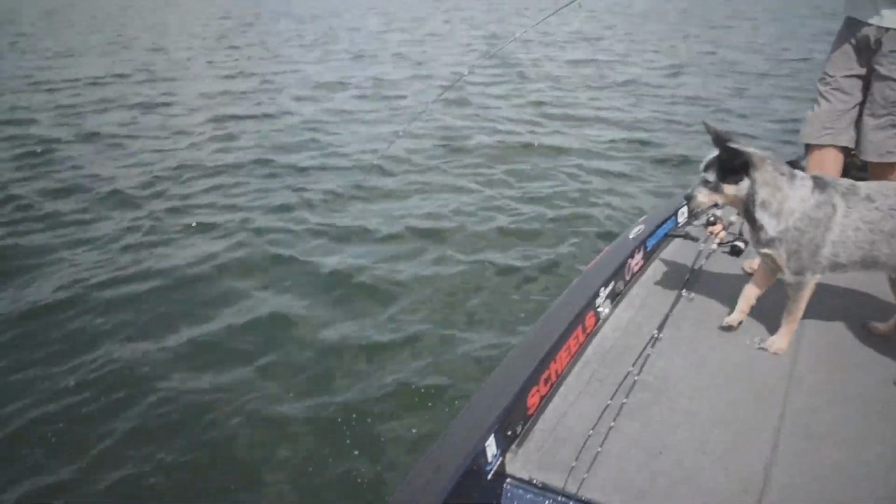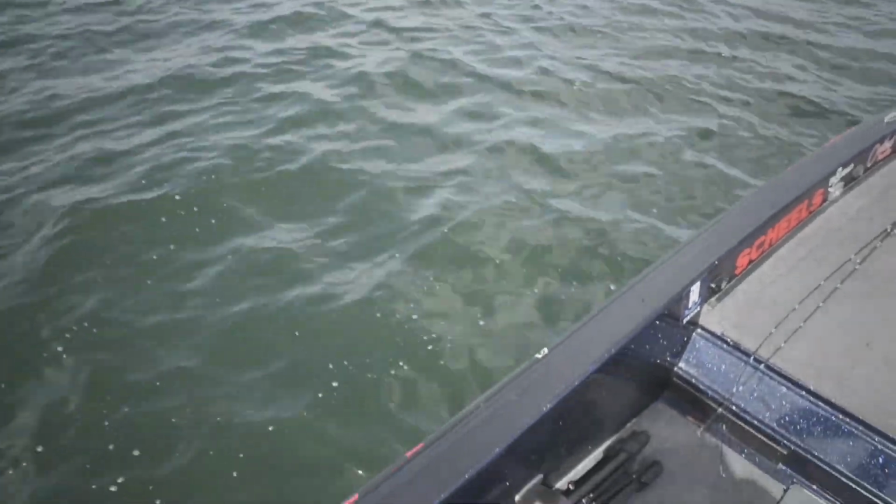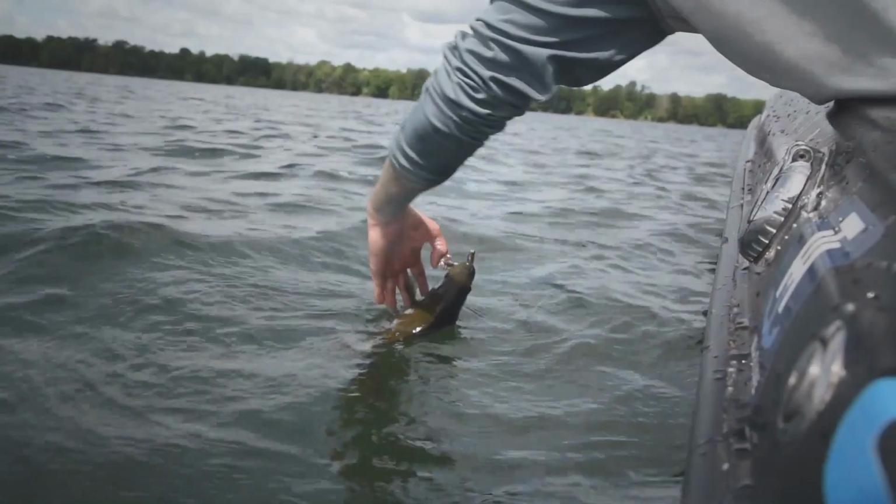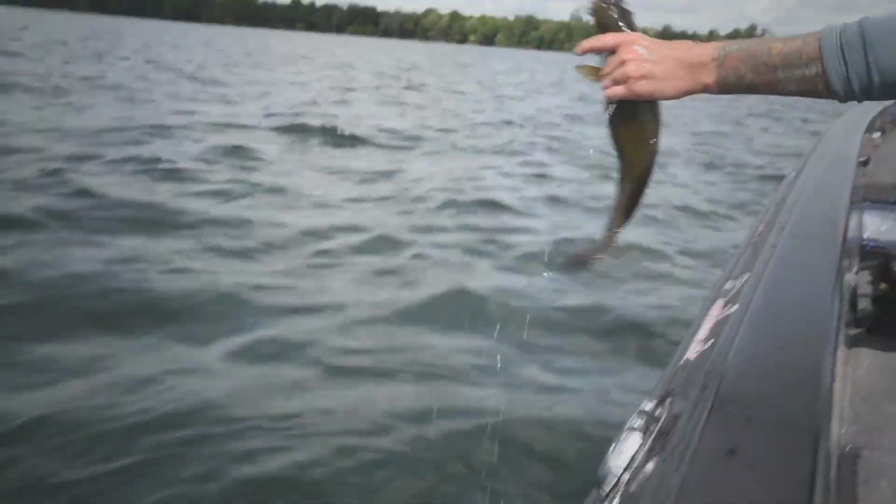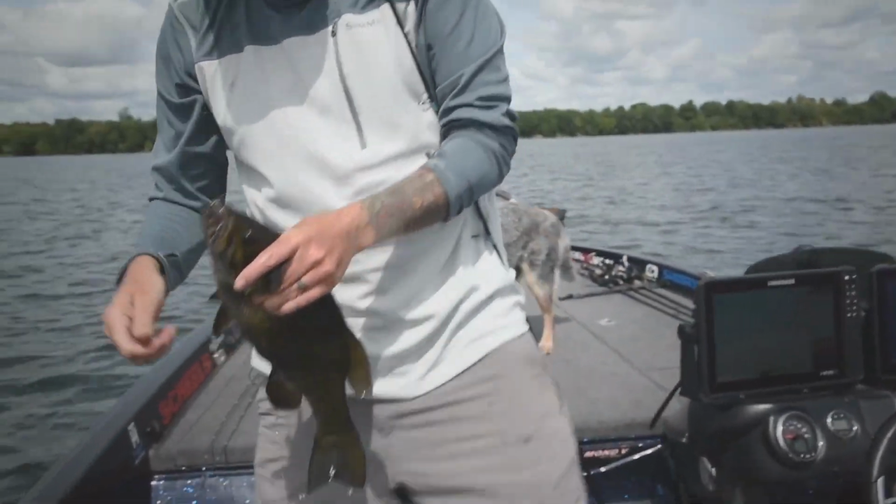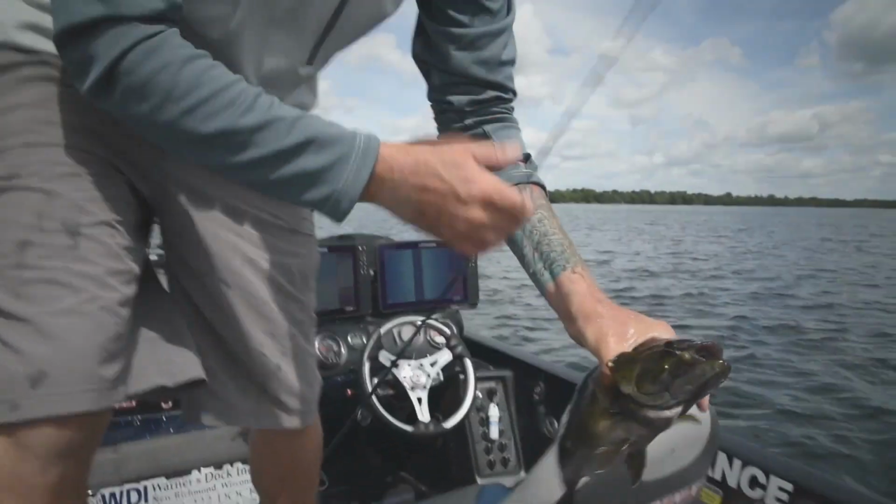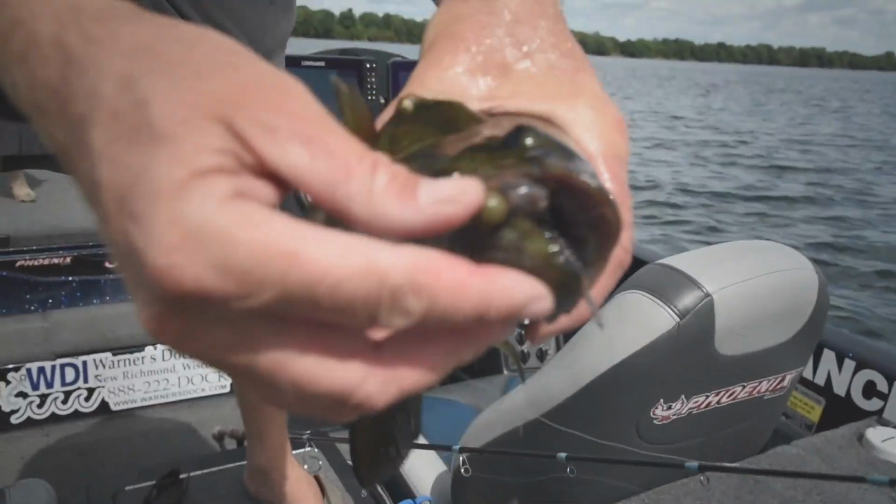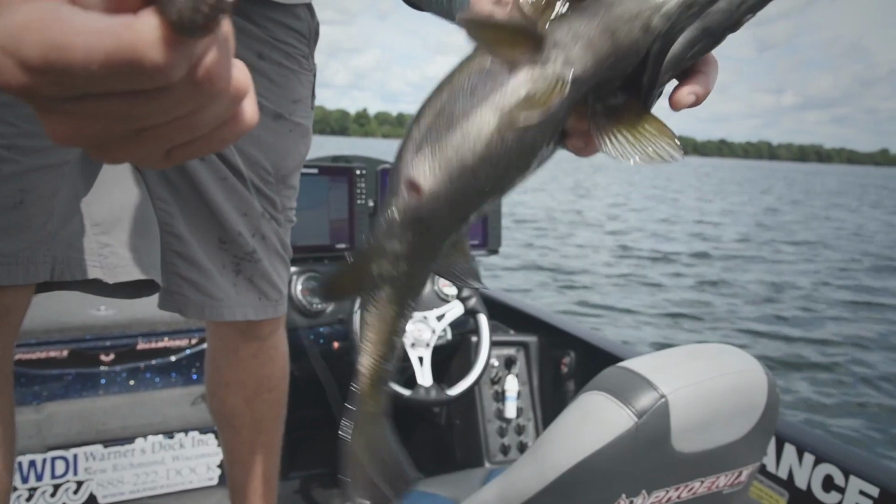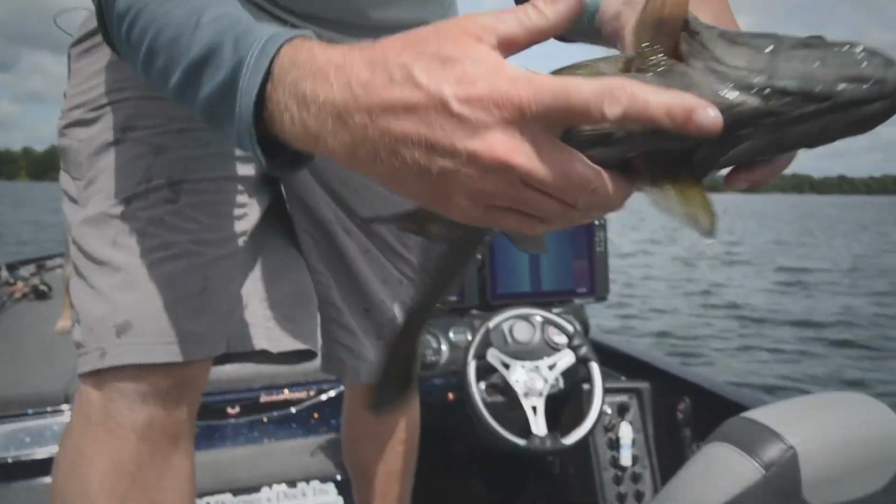Knowing where that school is is just so detrimental. Watching them fish move around, how they react to a bait. If there's more than one there, I can almost always know I'm gonna get a bite. Gets them every time. Look at how that hook gets them. I mean, in the snout. They ain't never coming off. Beauty smallie.